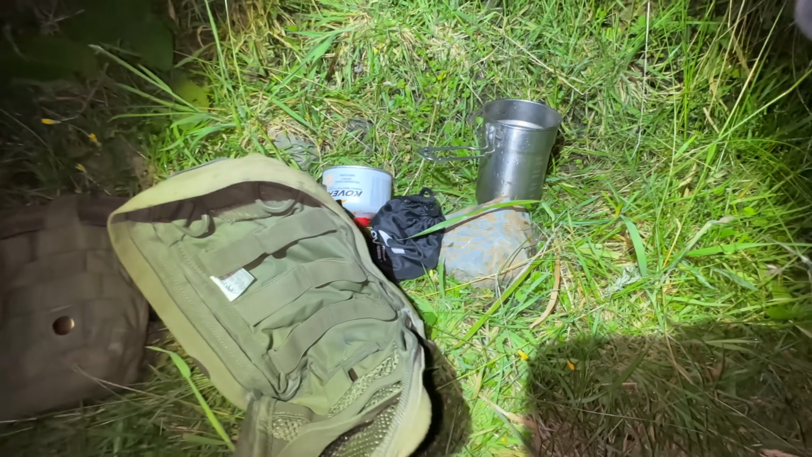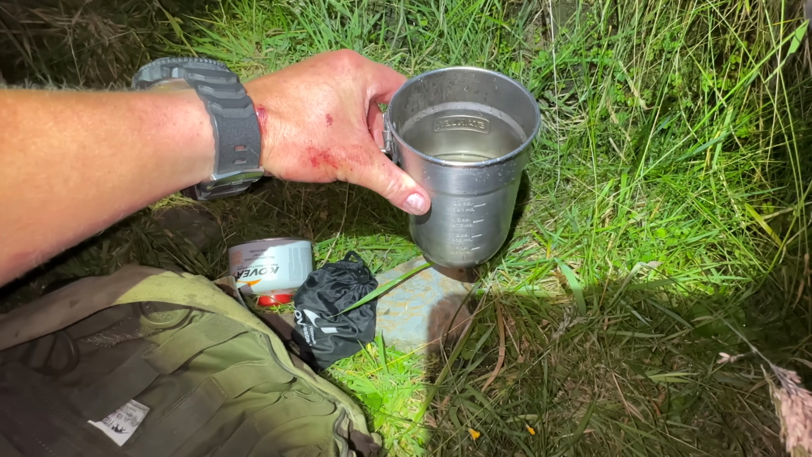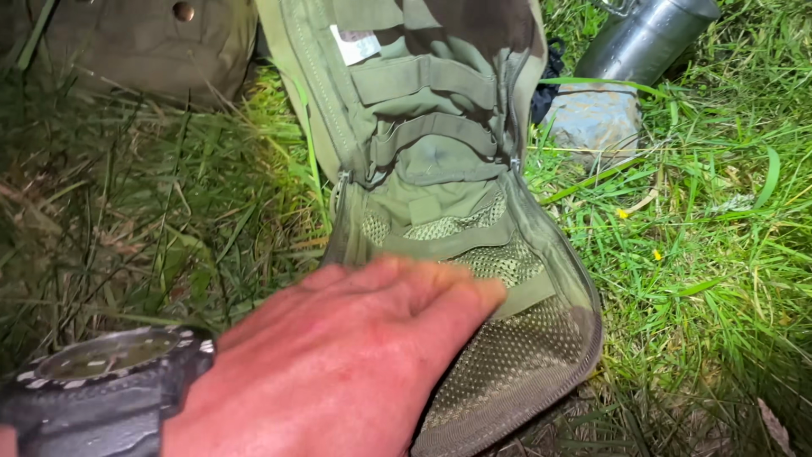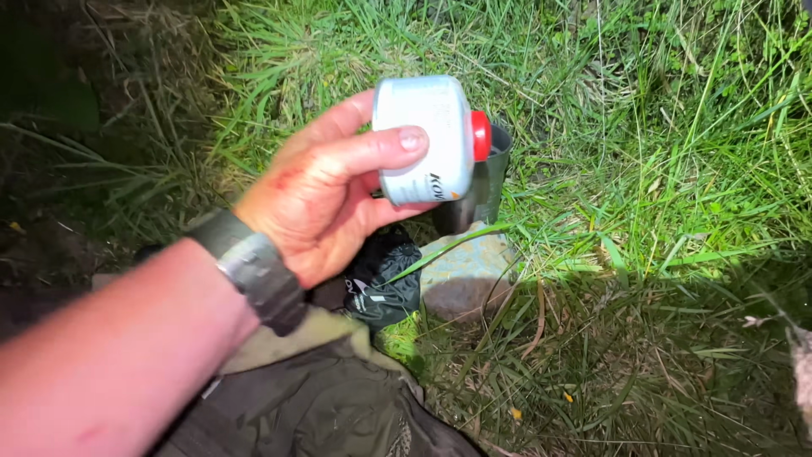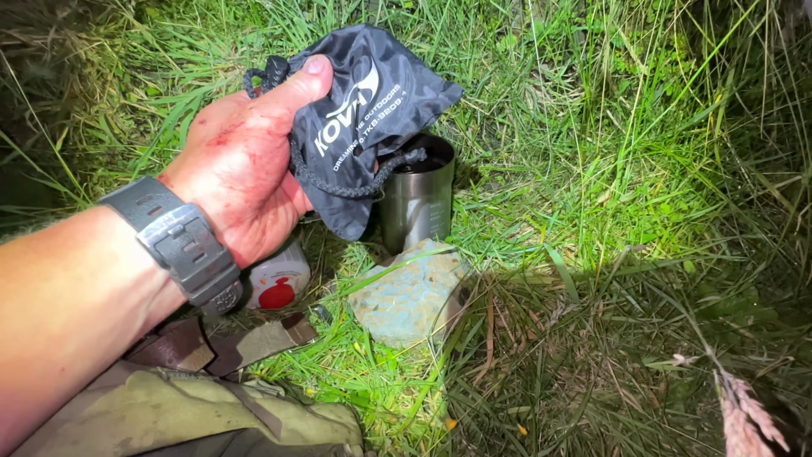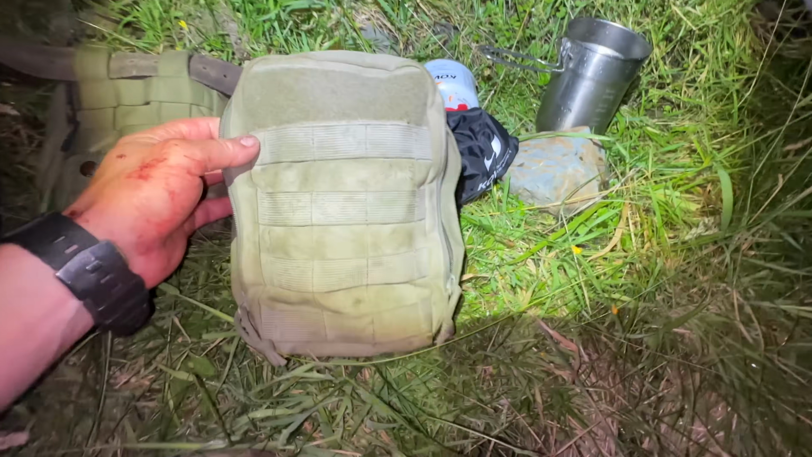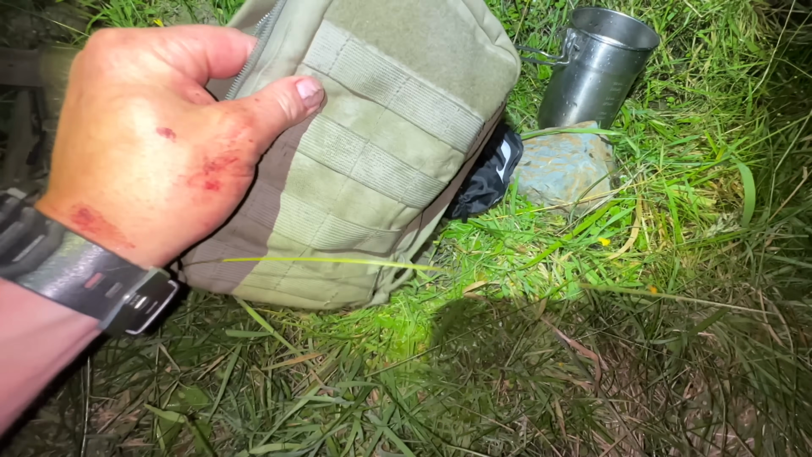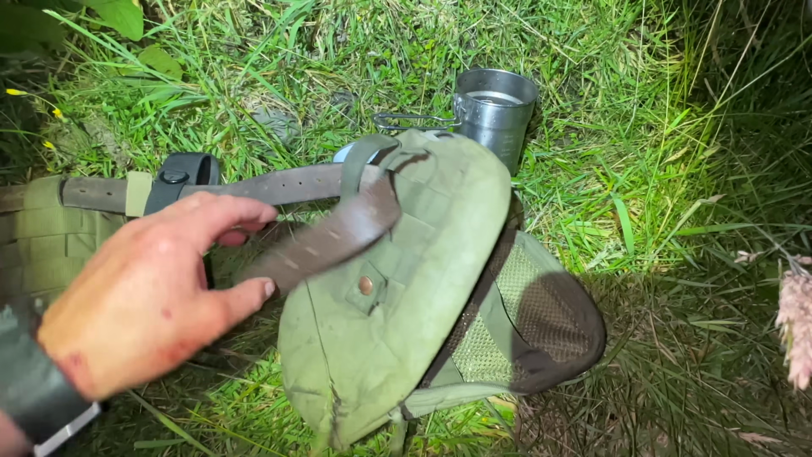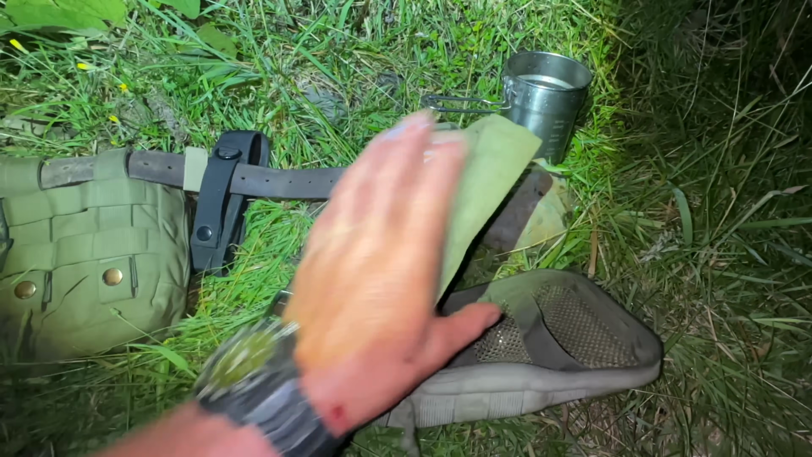So we've got obviously the Stanley billy here. It has a lid as well, which I just tuck down on the inside here. I keep this on the inside of it, and that's my wee cooker as well. There's a lighter in there, so that's in one pouch. There's actually room in that pouch too. I also carry some 550 paracord, the good stuff, not the cheap stuff. Get the real deal, and that just sits in the top.